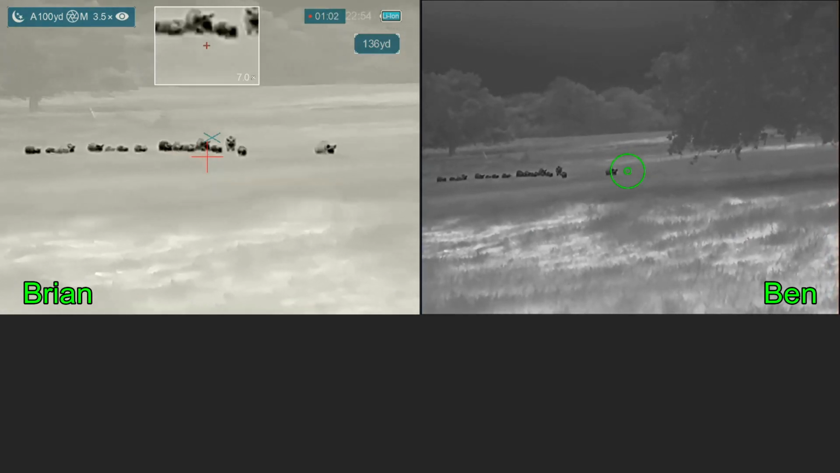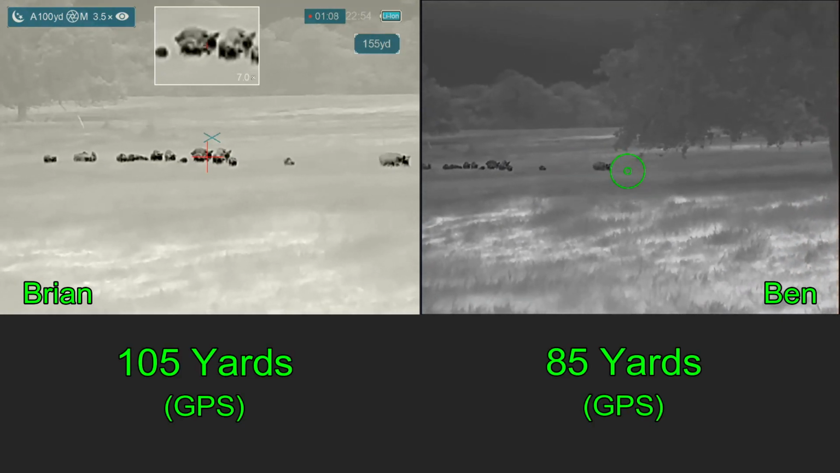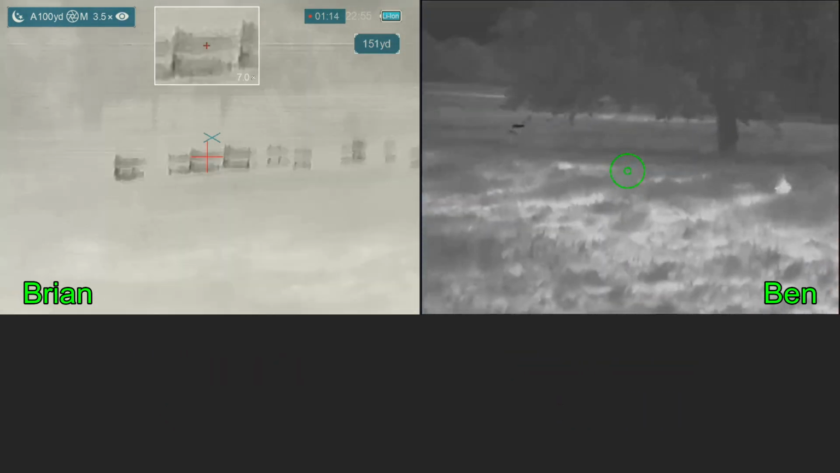They're in a nice line. They're all going to break to the right, I think. The wind, however, is blowing directly towards the hogs. Are you ready? I'm ready. 3, 2, 1. Both hogs go down.